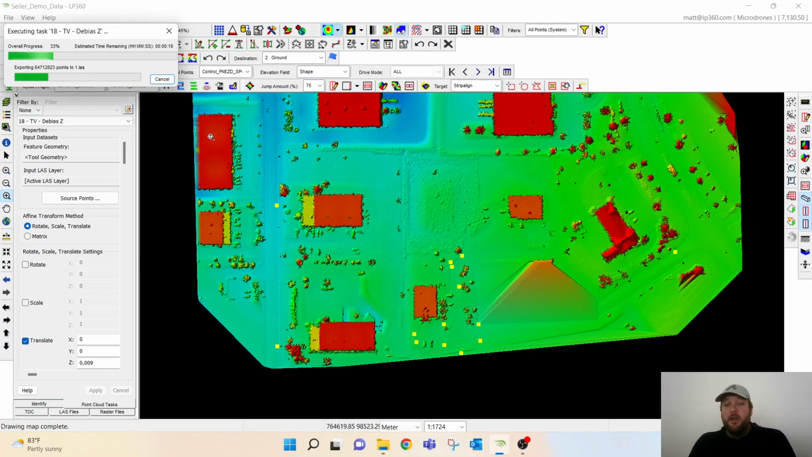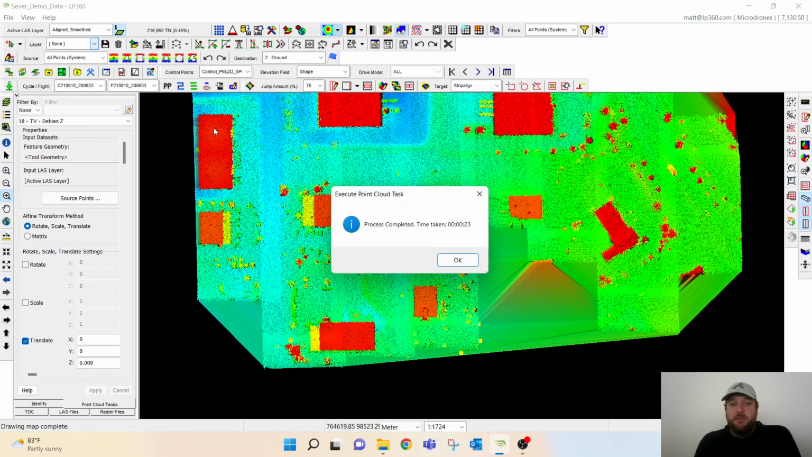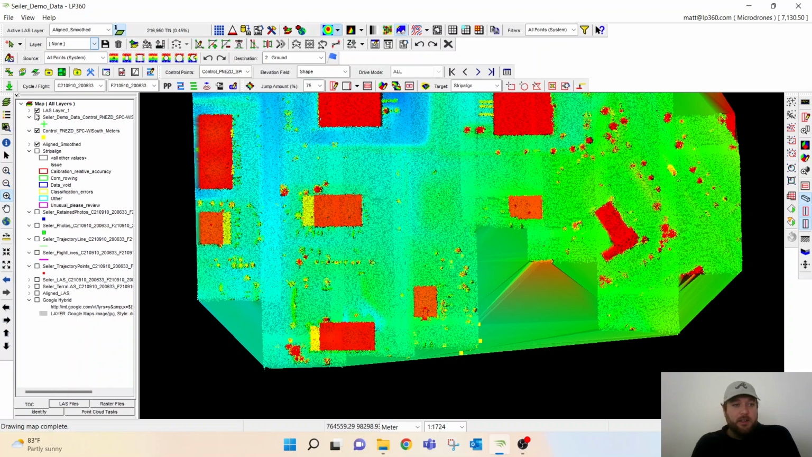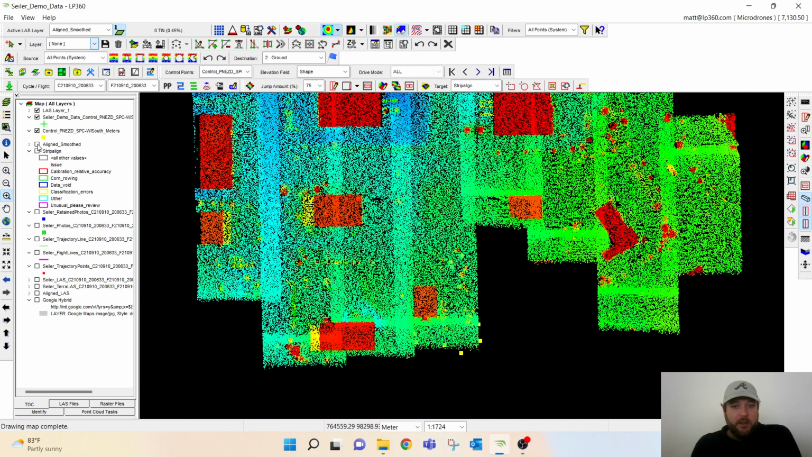So if you do have some inaccuracies that you want to take care of, even after you've run all the tools, you can do that right here within LP360 Drone to get rid of that mean error that you have for this particular project. So we're going to go back into our table of contents. We are going to turn off this point cloud. We're going to TIN this one so we can see it a little bit better.